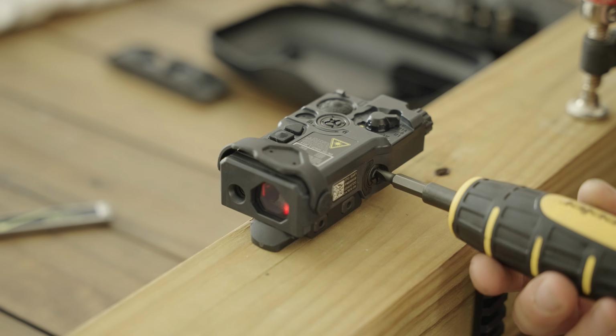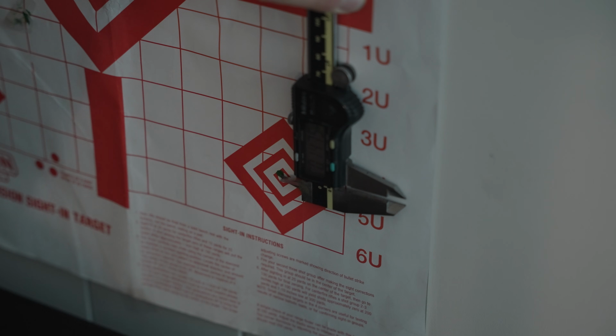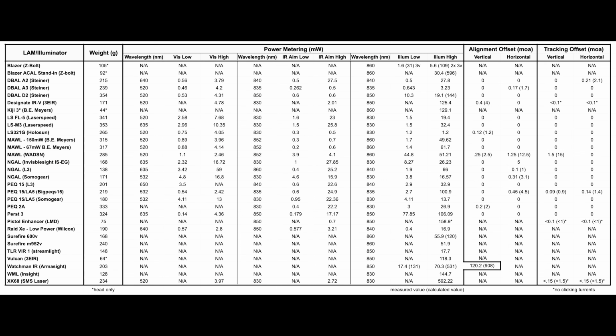Measurements were taken at 10 yards, initially marking where the visible laser started. I made 30 adjustments in the elevation direction, 30 adjustments in the windage direction. I then repeated those adjustments in the equal and opposite direction and made a second mark if it was different than the initial mark. If it did differ, I took a measurement in the vertical and horizontal direction to let you know how much of a drift there potentially was, converted that into MOA, which was easy to do at 10 yards. Once again, I have the actual measured value and then the calculated conversion to MOA in brackets.